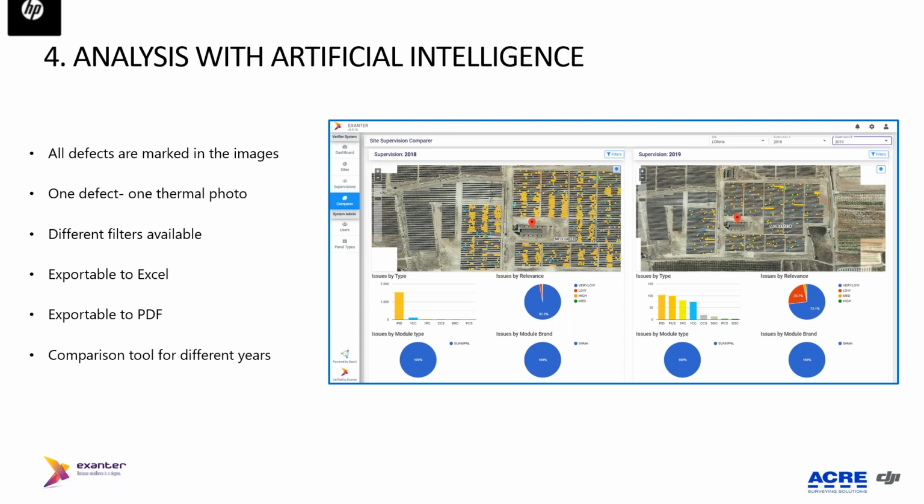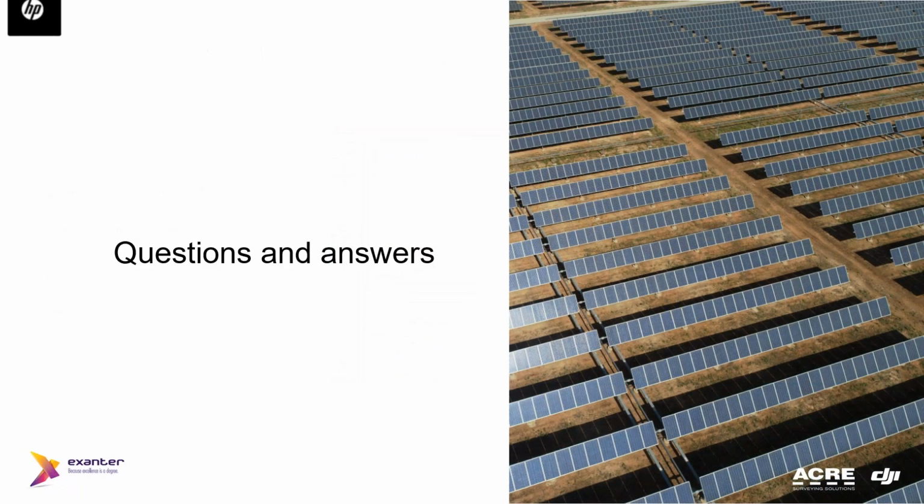So this is the workflow that we use in Exanter jointly with DJI equipment, and I hope that this could be interesting for all of you.